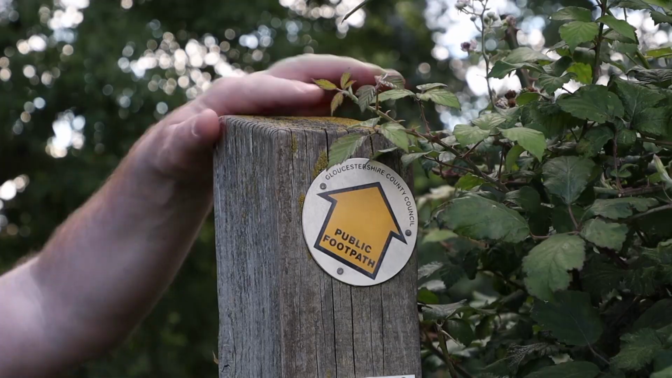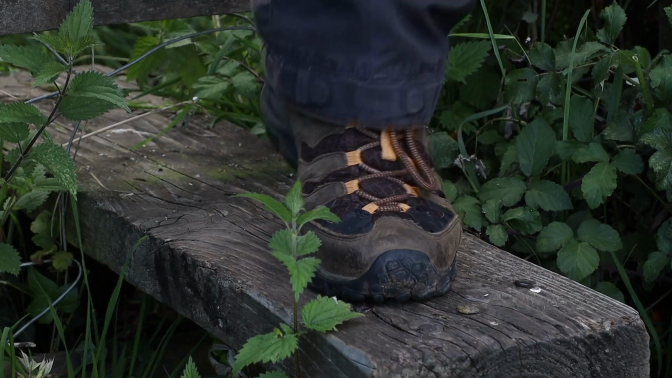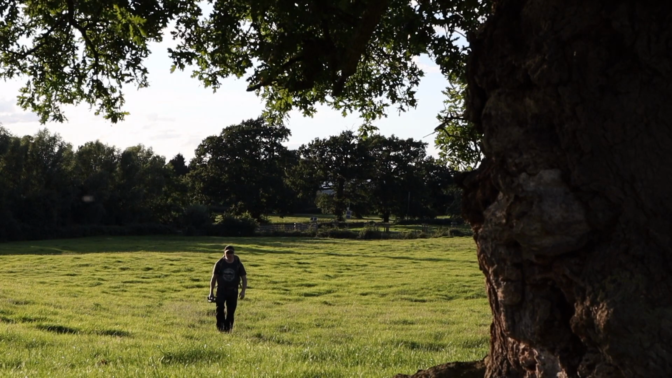Over stiles and through fields, I walked on from the nature reserve through the glorious Gloucestershire countryside. I was heading for something very special.